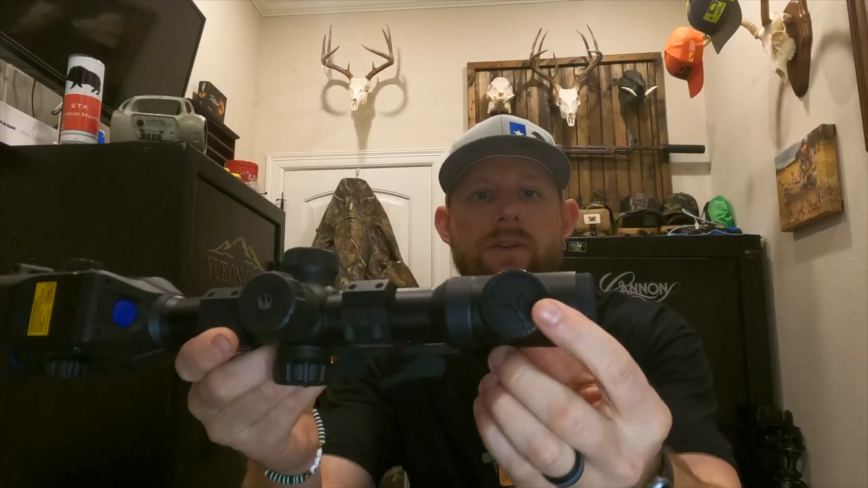I'm running the American Defense Recon 30mm QD mount. I run these on all my Thermions. Outstanding mount. Really returns to zero very accurately when you can take the scope off, put it back on, put it on different rifles. It maintains zero. Still got all the same features and functions.